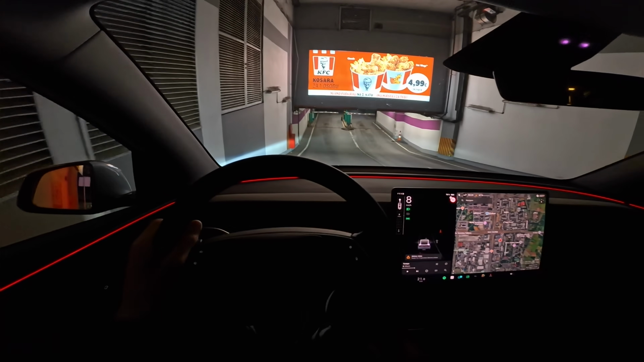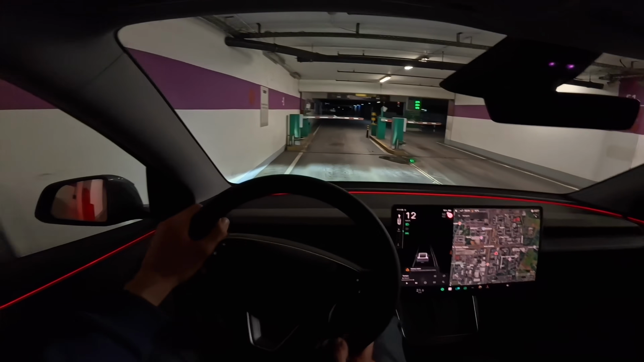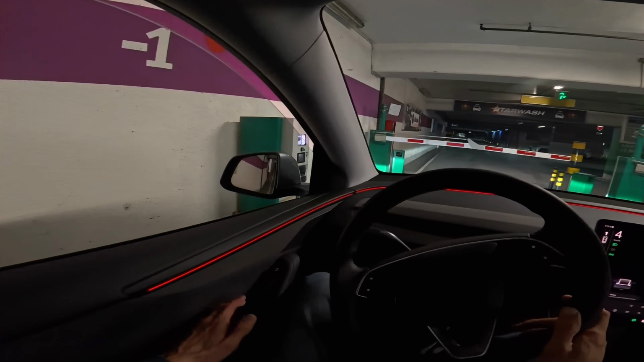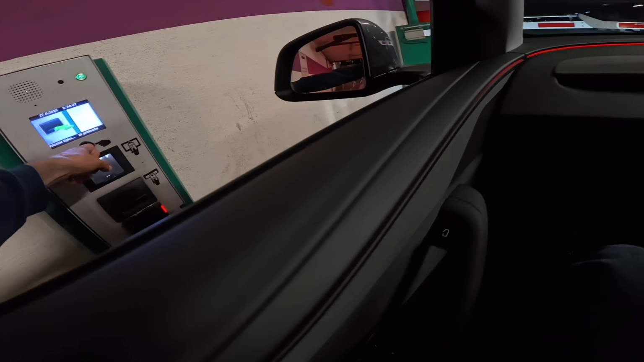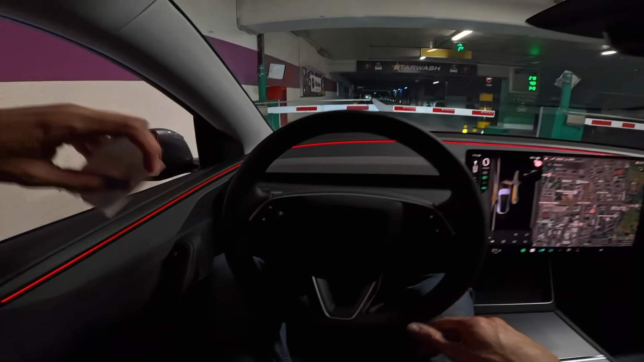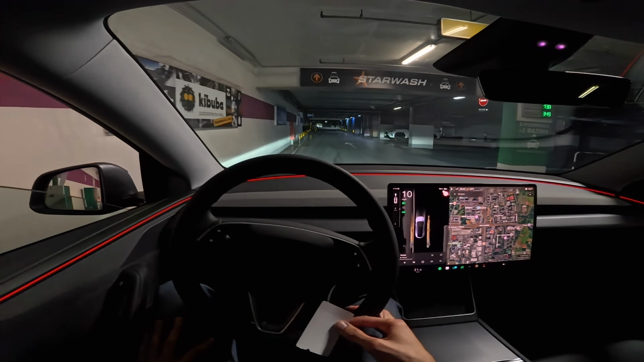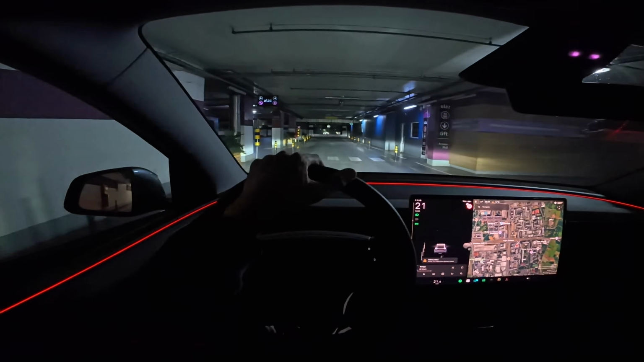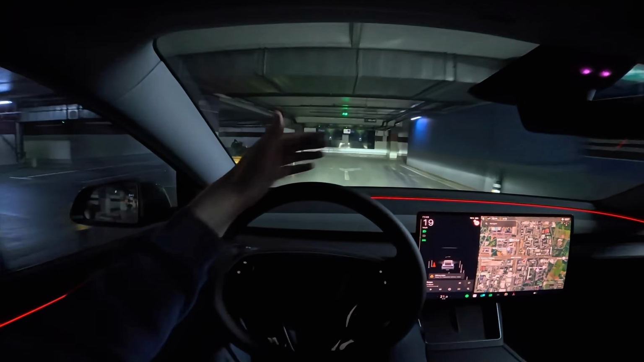I think you can get maybe the long range rear wheel drive. I forgot now, but you can get the basic version, which is kind of sad because this car has the best range, but for some people the standard range won't cut it, and for some people it's slightly expensive regarding their budget, but incentives help to pass that gap.